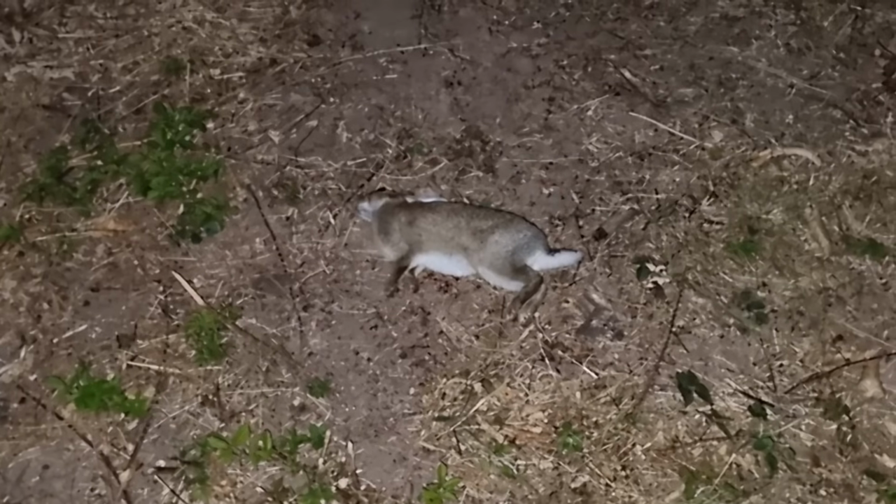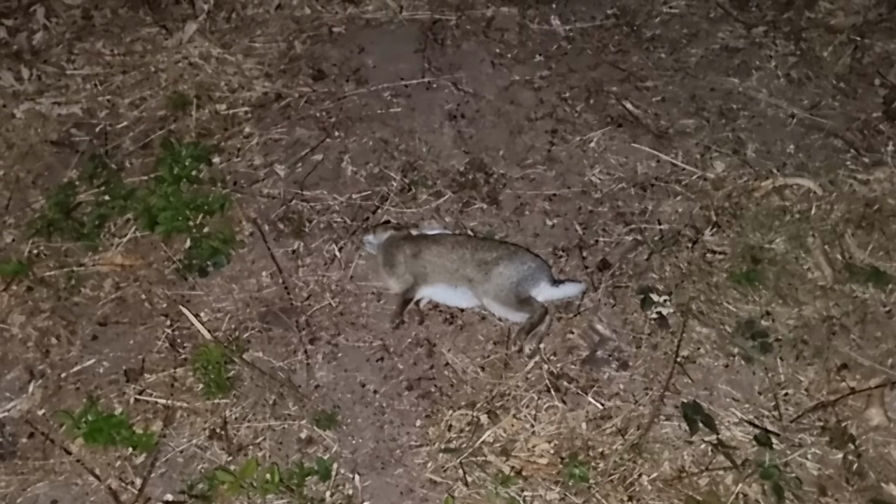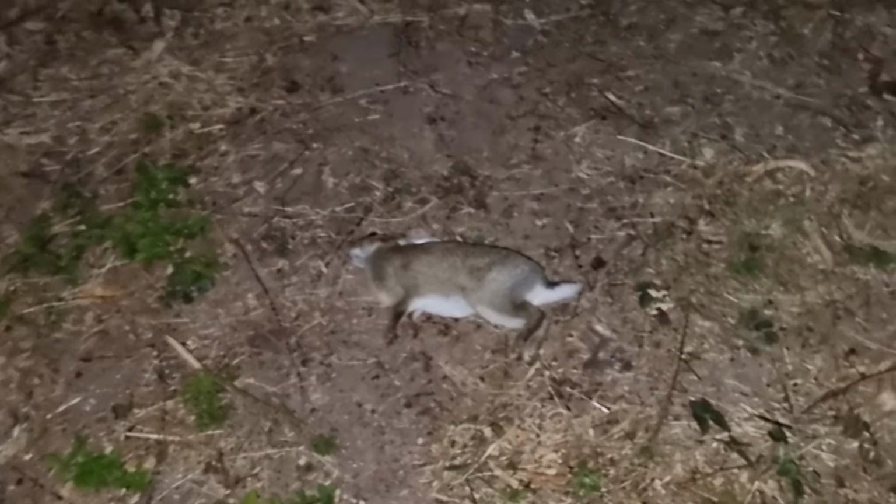The Thermnight 635 is working a treat. Good combination with my FX. Let's just pick this one up and get on to the next. Hopefully we're going to get a few more.